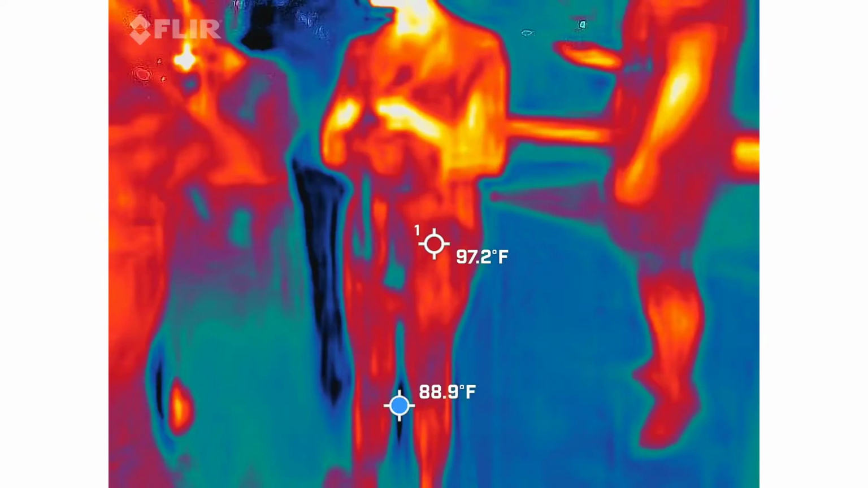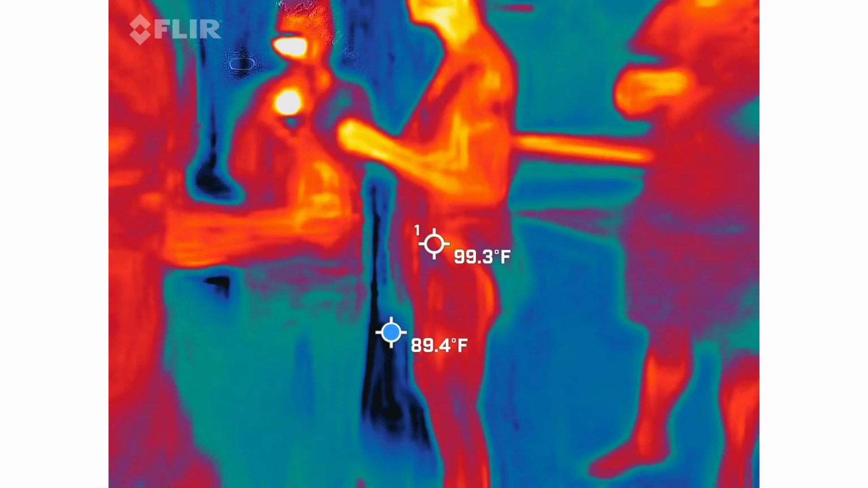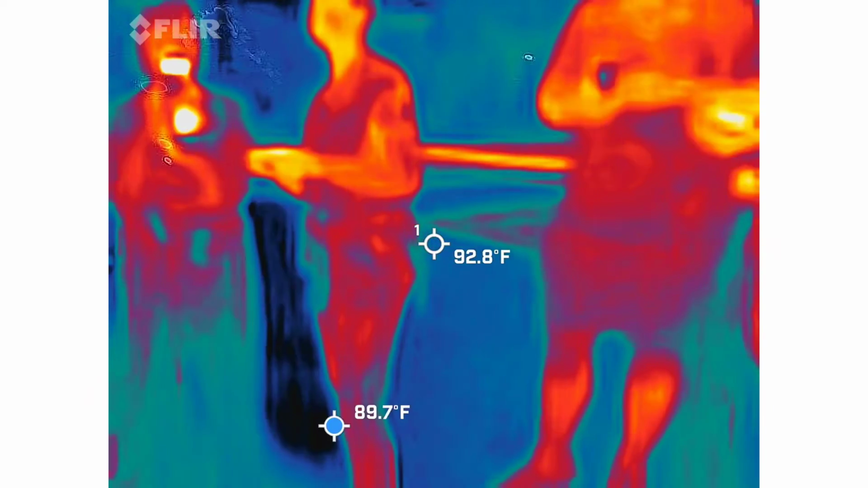Most cold spots that you're going to find are just kind of a standstill. It's a piece of metal somewhere on the ground. It's a matter of what is it actually doing? Is it just standing there? Okay. All right. So